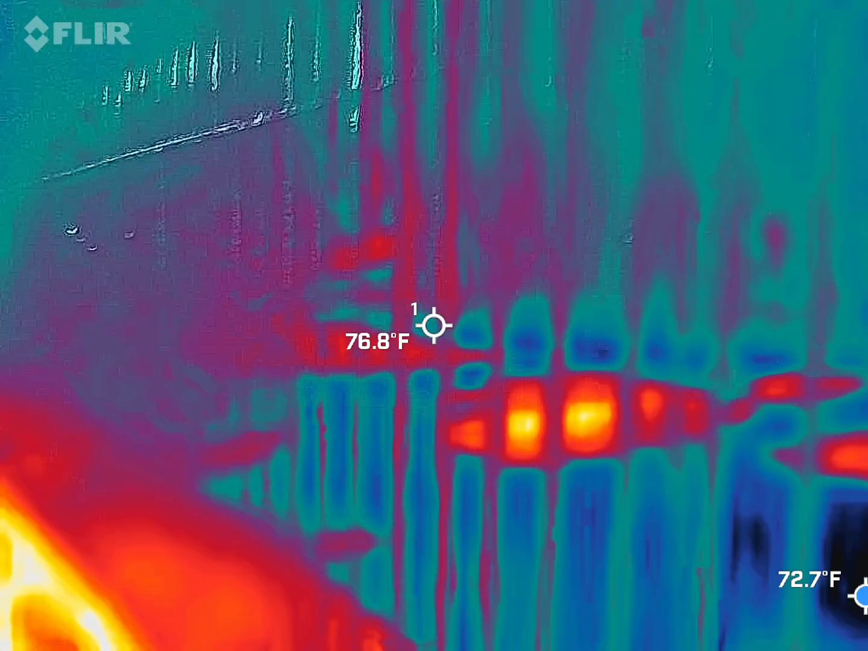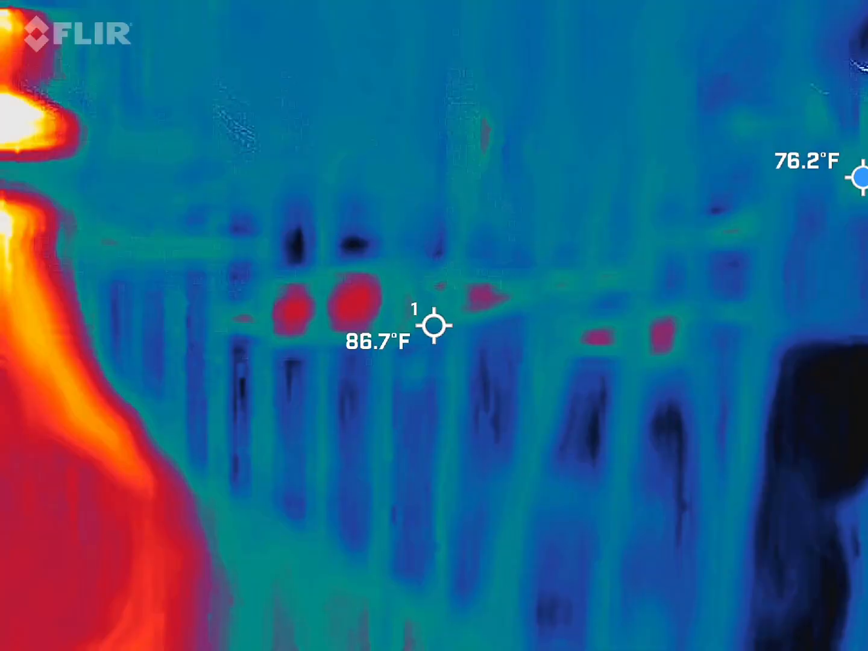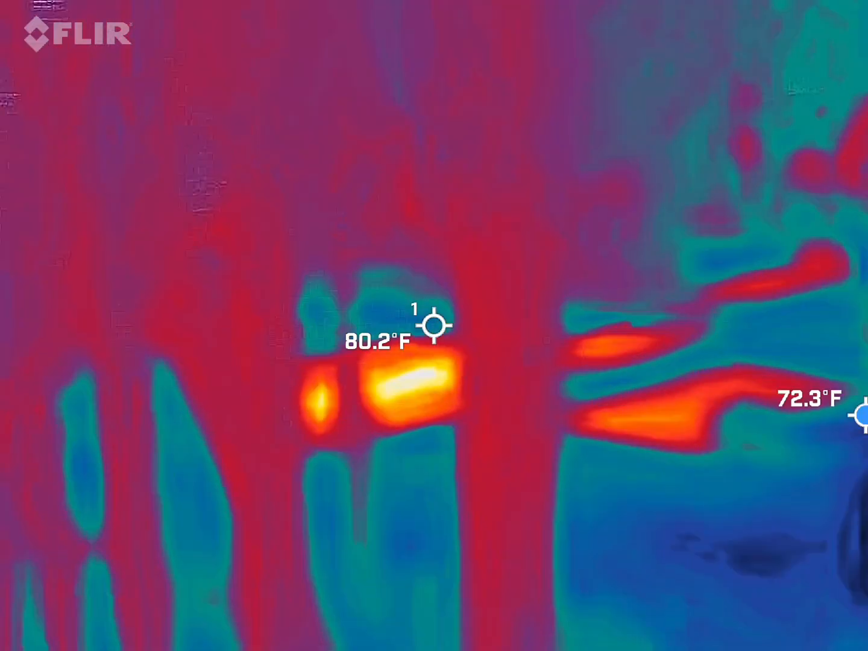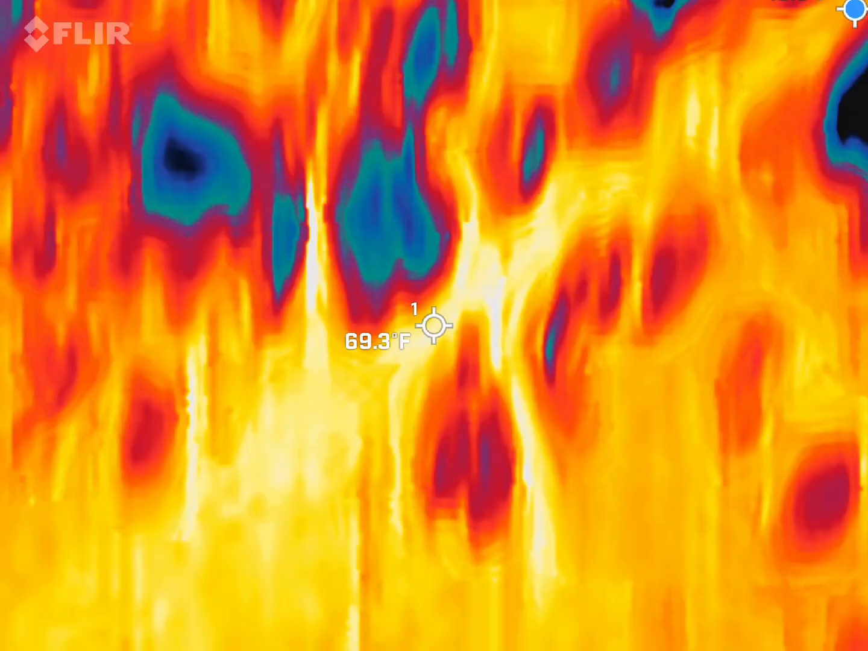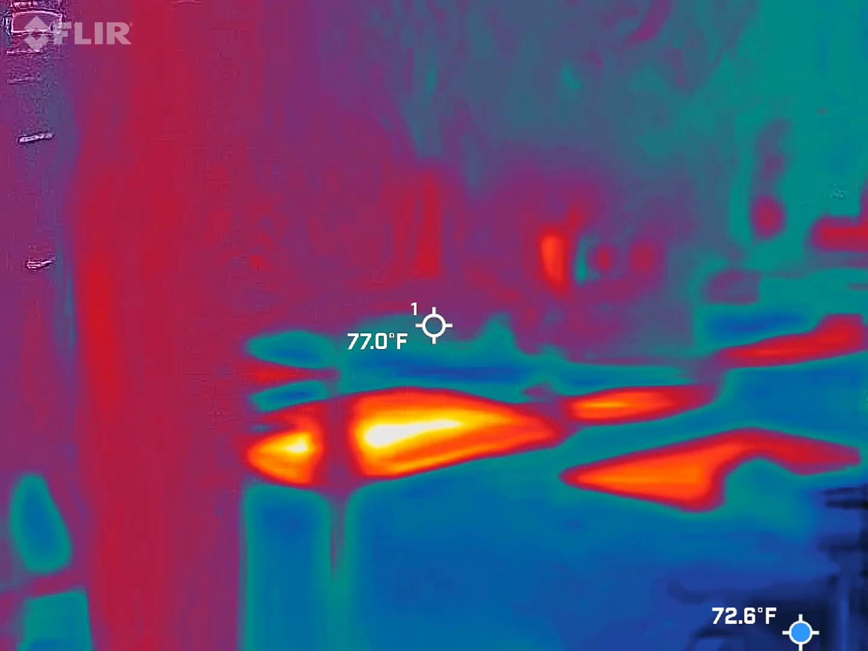The next location I'm going to be doing a murder mystery. This one's a little bit different. The reason being is I don't have all of the answers on part of the news. So what I'm going to do is I'm going to take